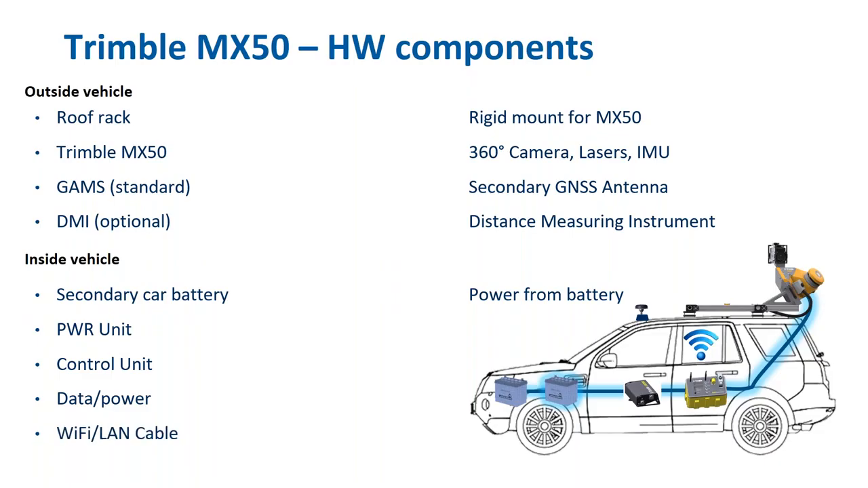And then inside the vehicle, from the control unit, we create a Wi-Fi hotspot. And that Wi-Fi hotspot allows the user to connect to the system using simply a web browser, and the software is inside the operating software, which is called TMI, inside the MX50, and once you're connected with a web browser, you're able to operate the system.